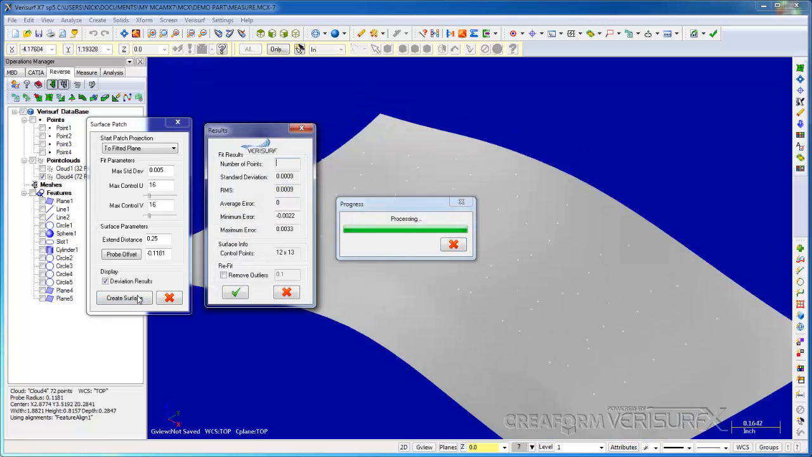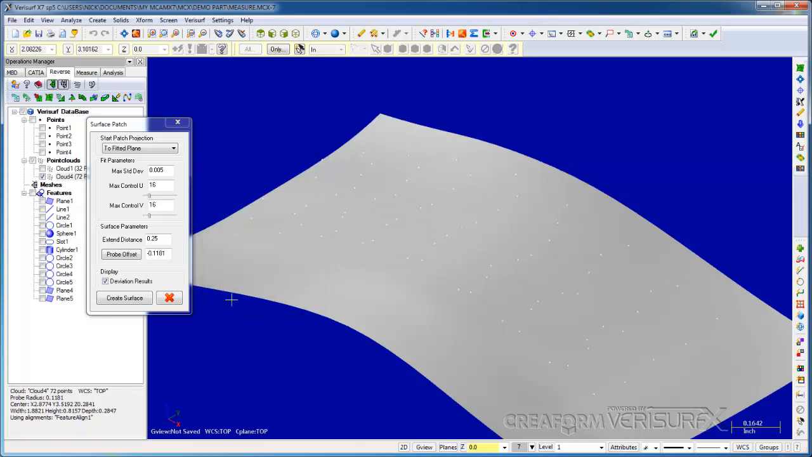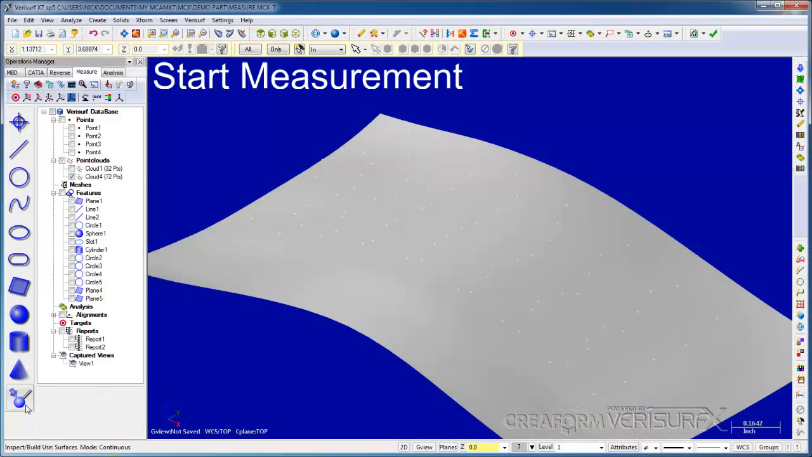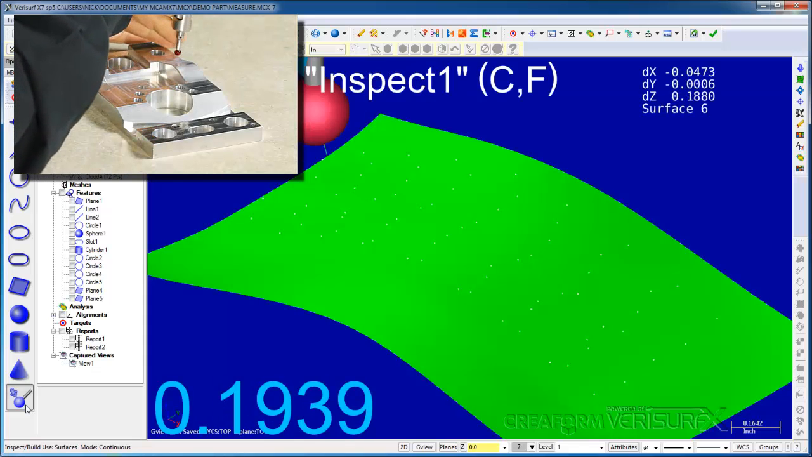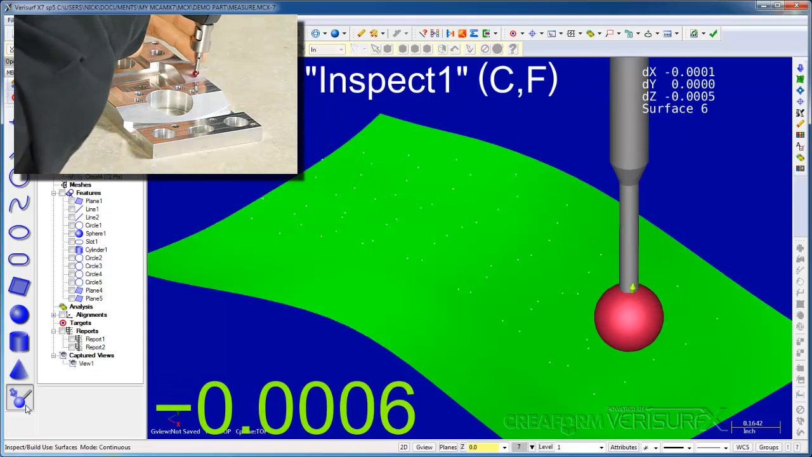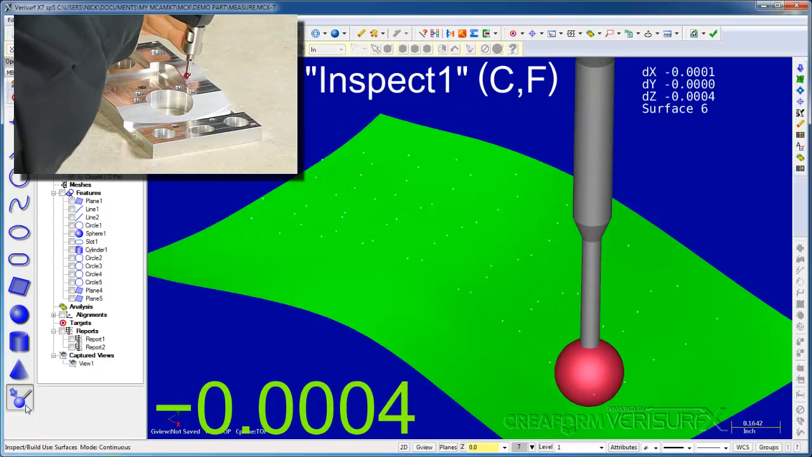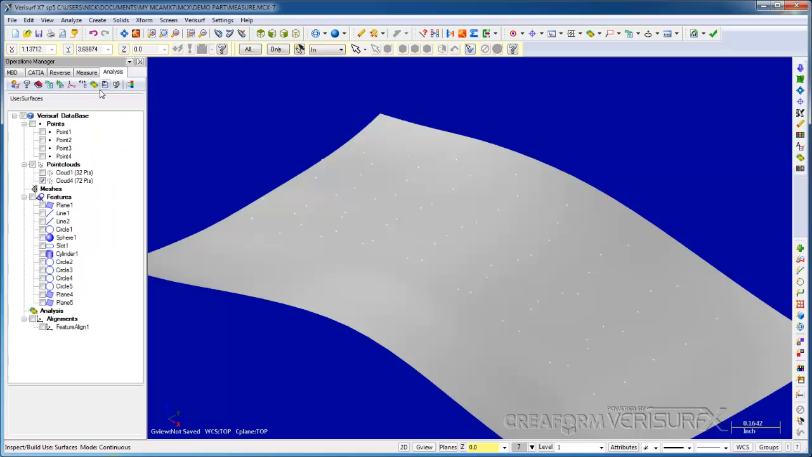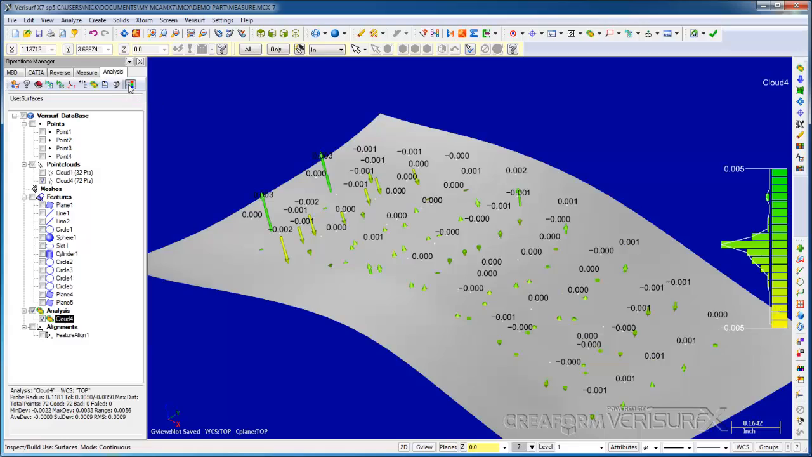When the results are displayed, we can see the values are in range, so the surface looks good and we'll accept it. We now have a surface that the parameters indicate is good, but how can we verify it? On the Measure tab, we can run Inspect and see how well the surface matches the part. On the Analysis tab, we can highlight the cloud and analyze it to the surface.